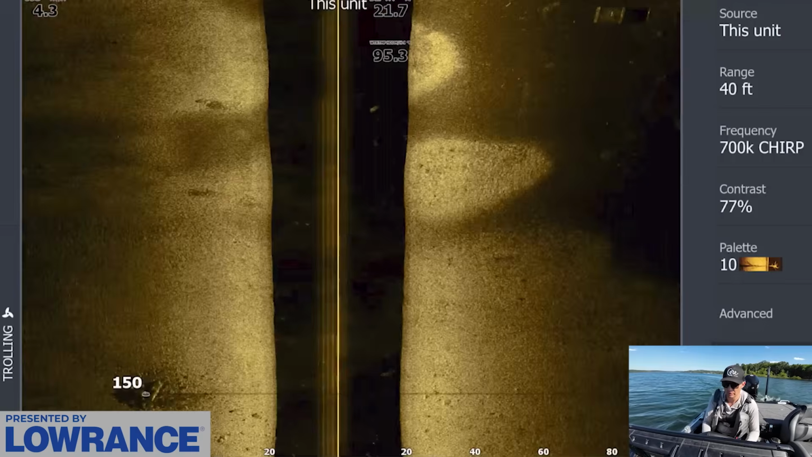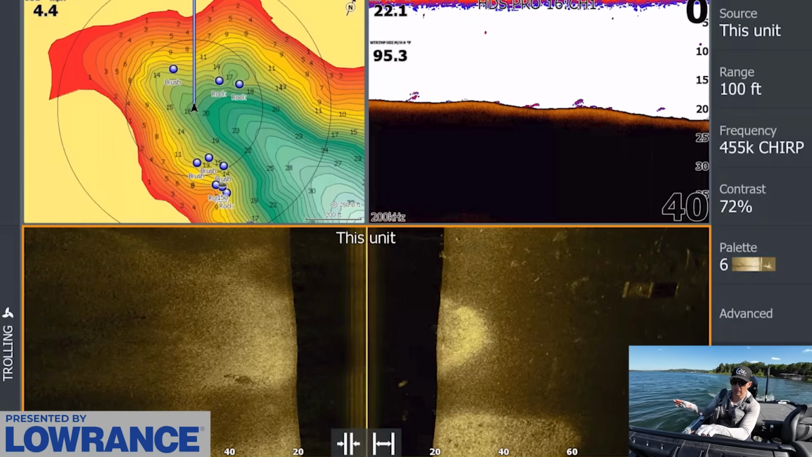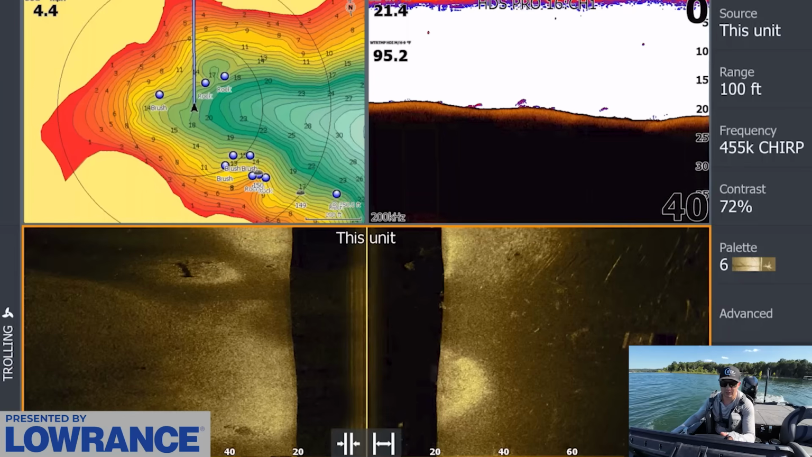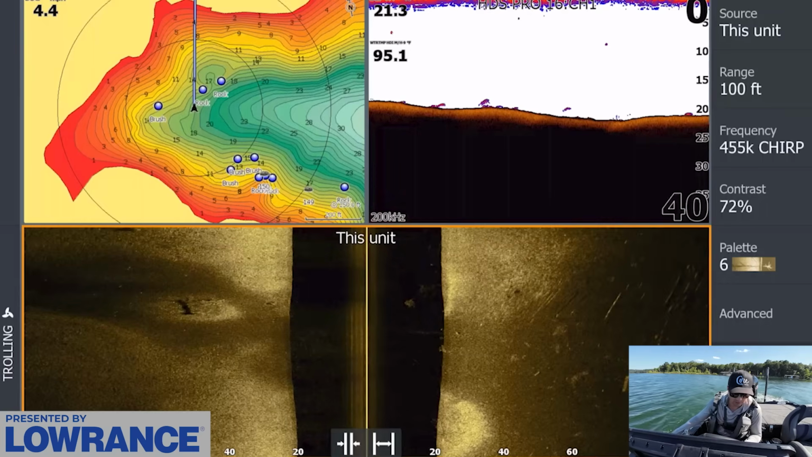A little bit of brush, maybe some fish or something scattered about. I want to see what this rock looks like over here, and I want to graph down this other side too, just see if we can see anything interesting. I don't know if there's going to be rock on this other shoreline. I didn't see any on Google Earth, so there's nothing marked there, but I kind of want to check it out.